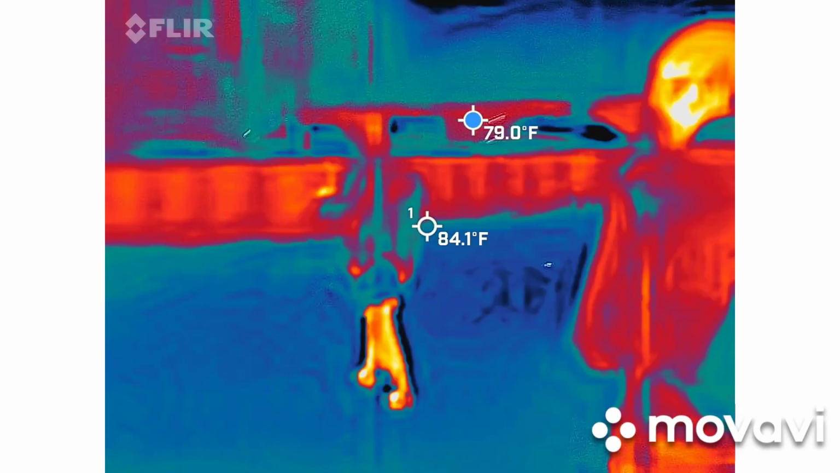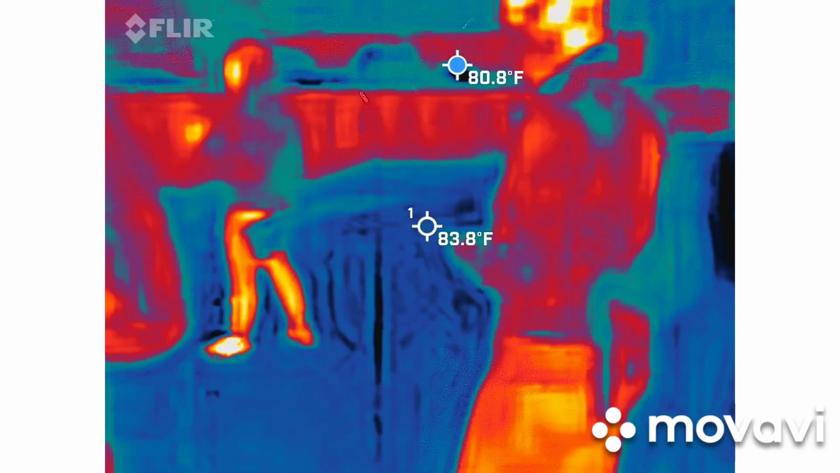Oh, they think we're looking for something. She asked if we wanted to use our headlights to help them look. No, she asked if we were doing a ghost tour and I said yes.